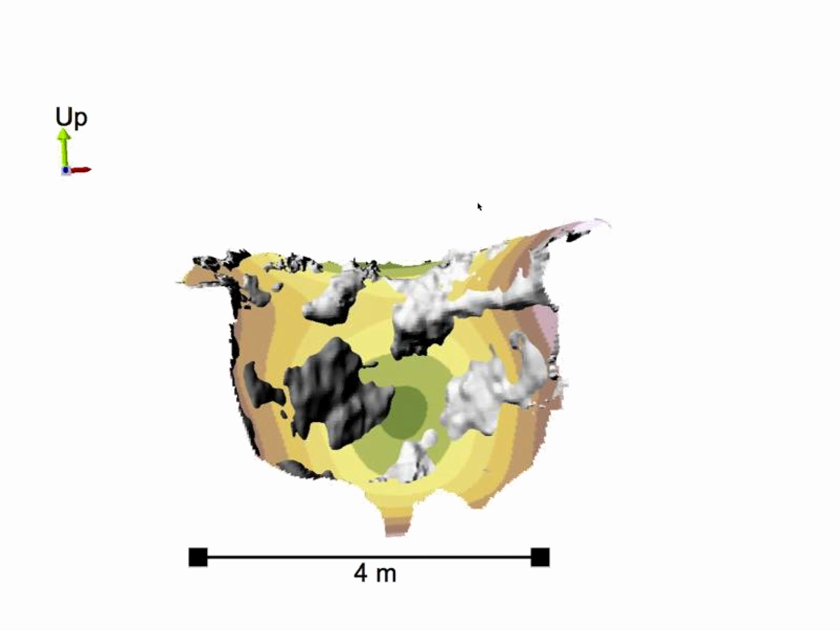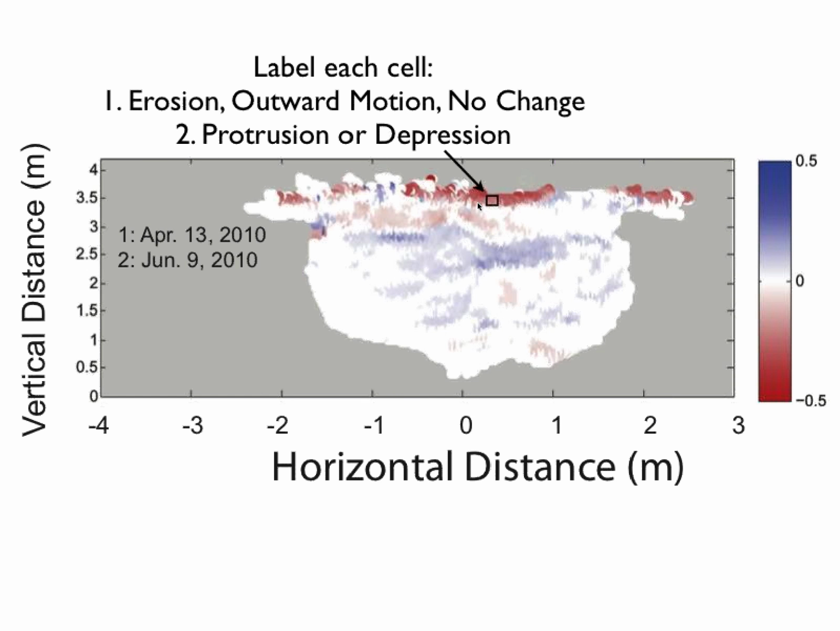So what I wanted to do was, within each cell, give it 2 labels. First, from the prior scan, was it erosional? So it moved backwards. Was it outward motion, or was there no change? And also, in terms of the local area, was it protruding locally from the head cut, or was it depressed?